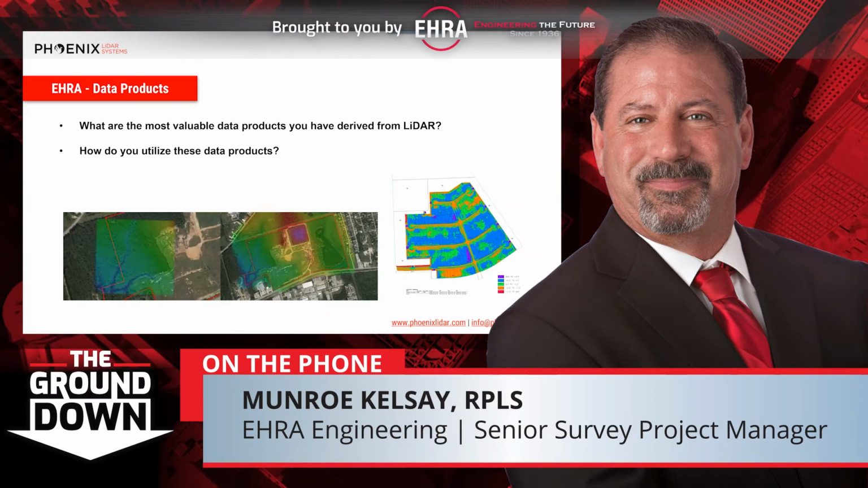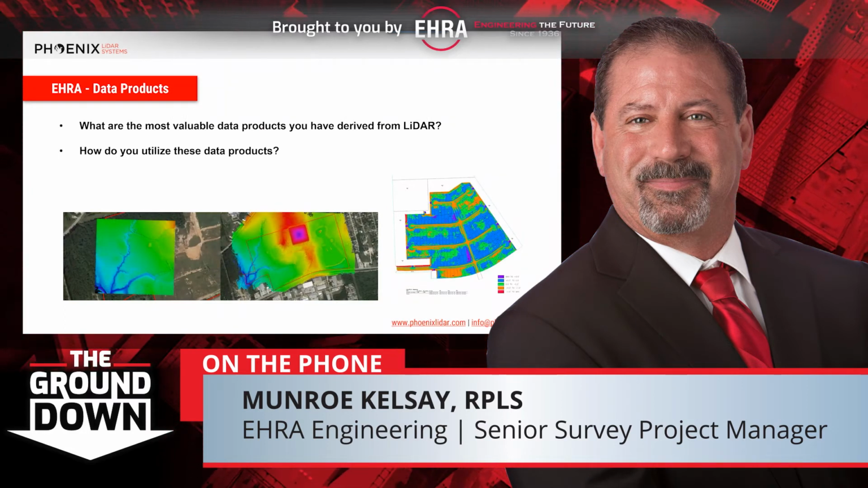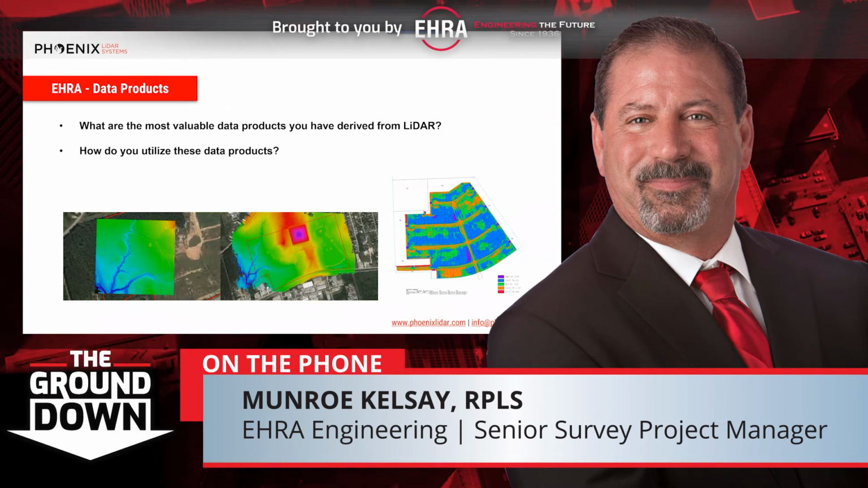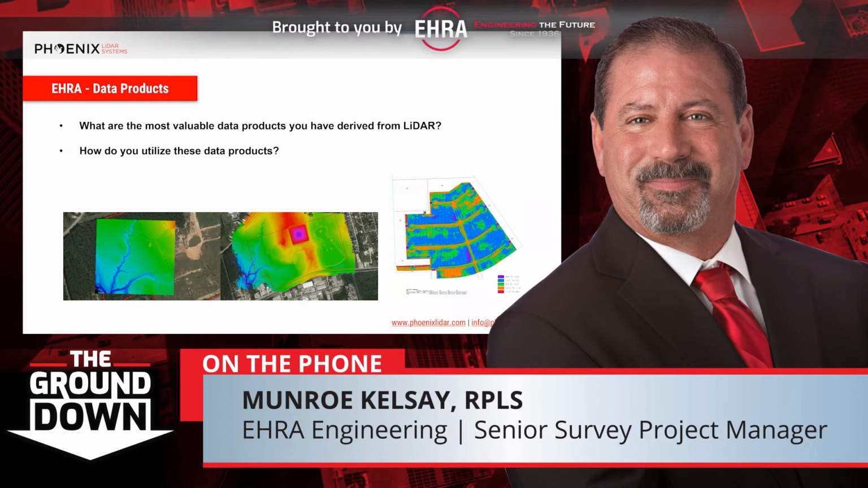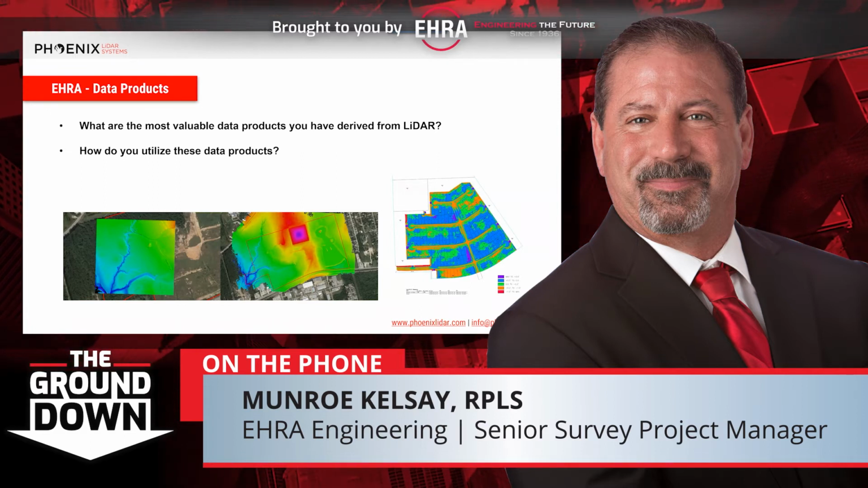Let's move on to data products you were speaking about, digital terrain models. What are the most valuable data products that you've derived from LiDAR? I know you mentioned digital terrain model, but I see another image here on the right. Do you want to explain that one a little bit?